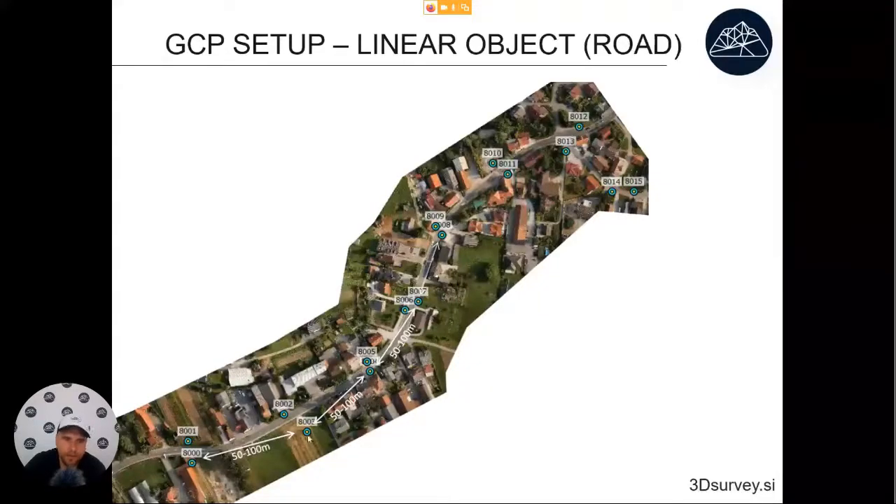If we are mapping roads, then the advice is similar. Again, we put them at a distance between 50 and 100 meters, but in this case, we put them on both sides of our linear objects. So 2 here, 2 here, 2 here, 2 here. It's good to place them together because then when we are picking them up, we will work faster if they are not that far apart.